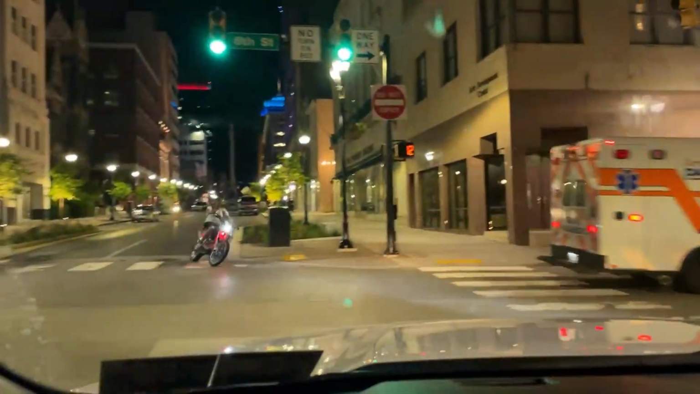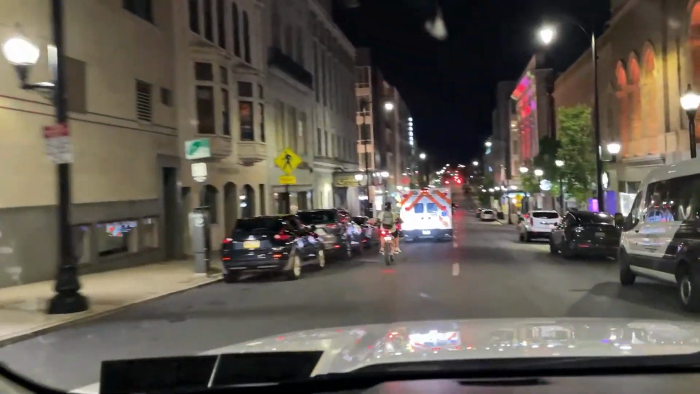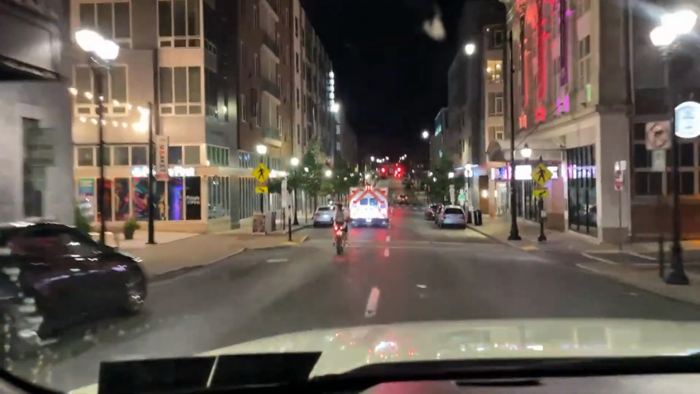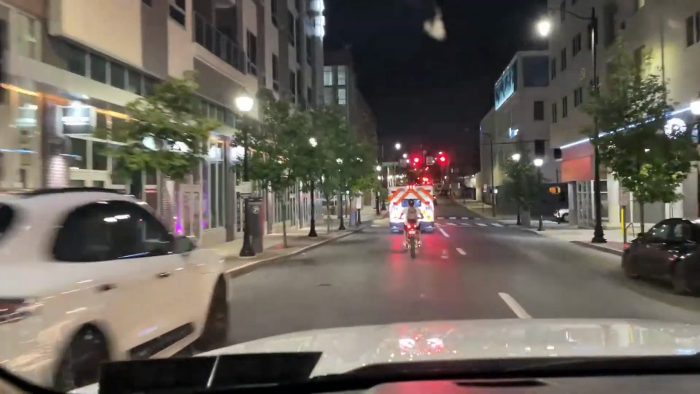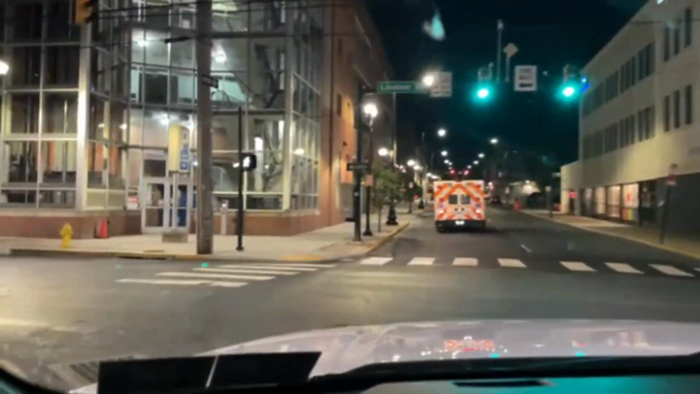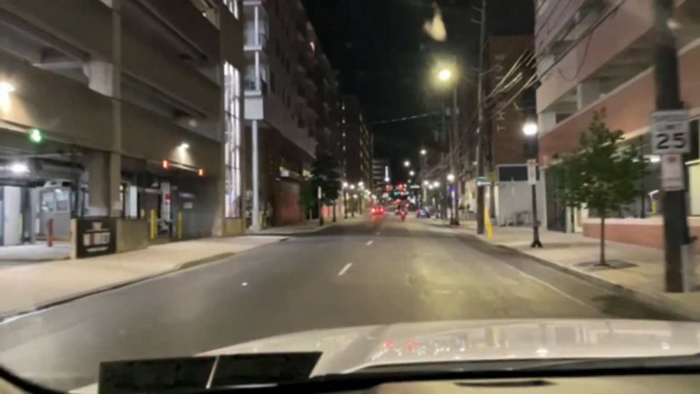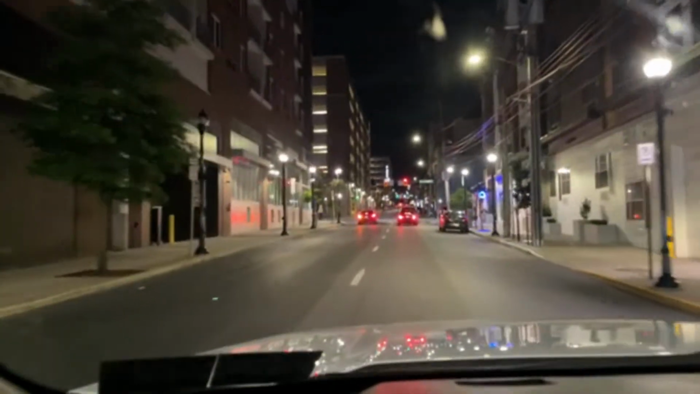It's all blacked out. I like that. From 14. There you go, Sheba. You can see the sights, sounds, and smell of Allentown, Pennsylvania.